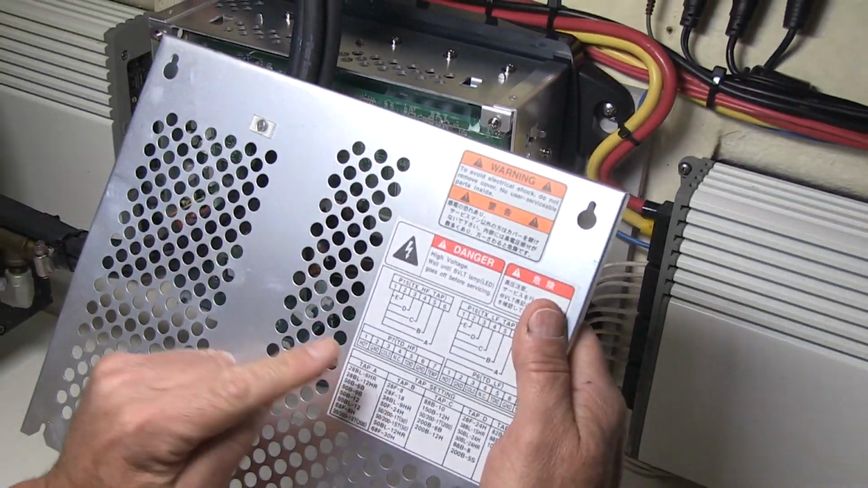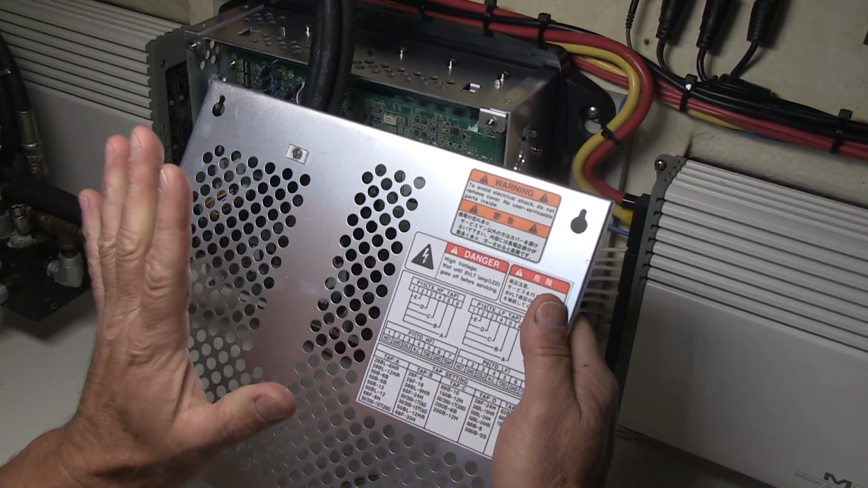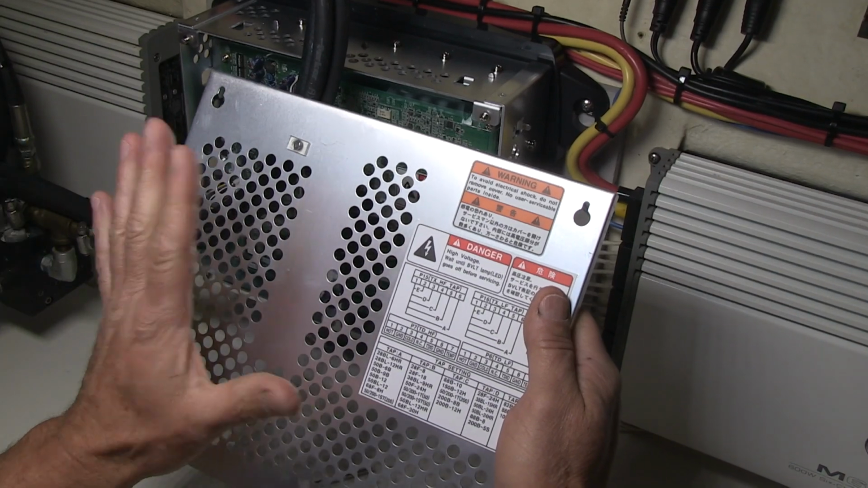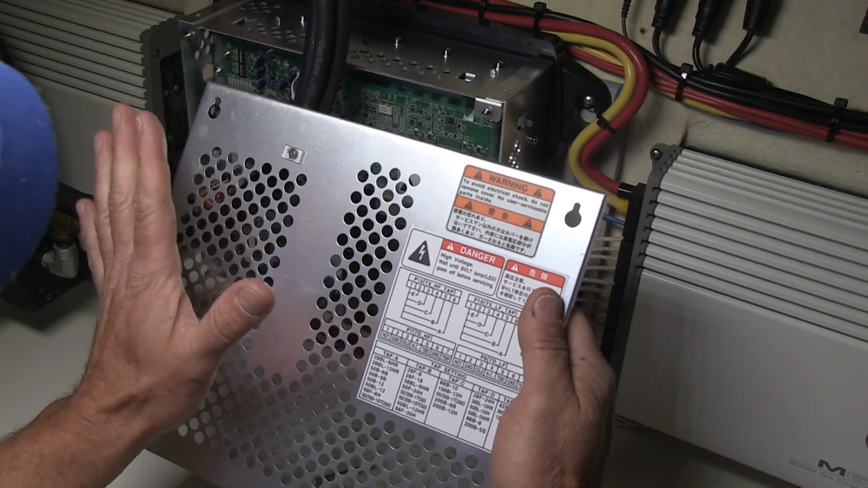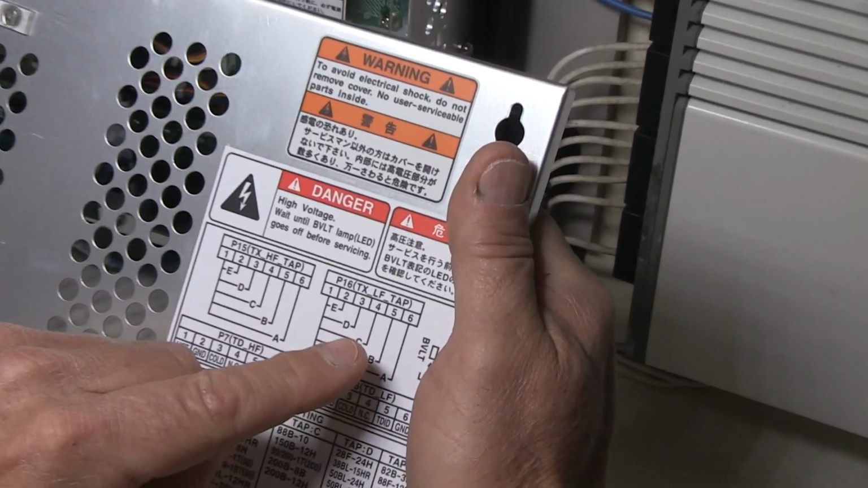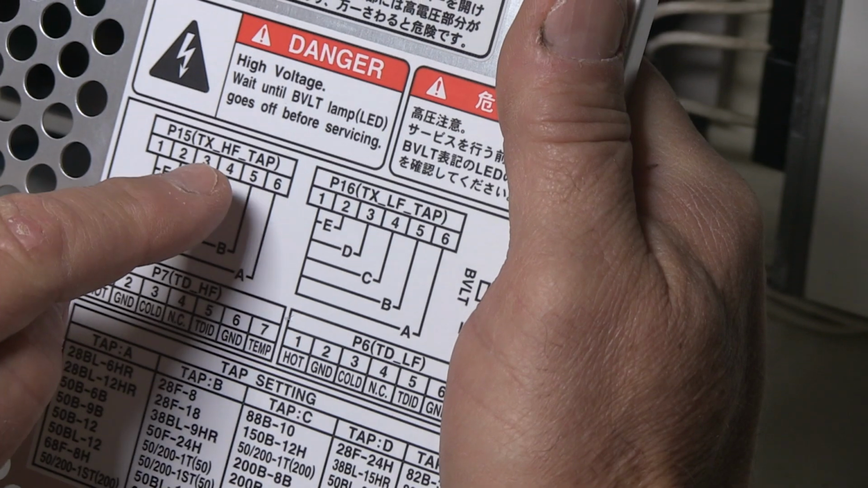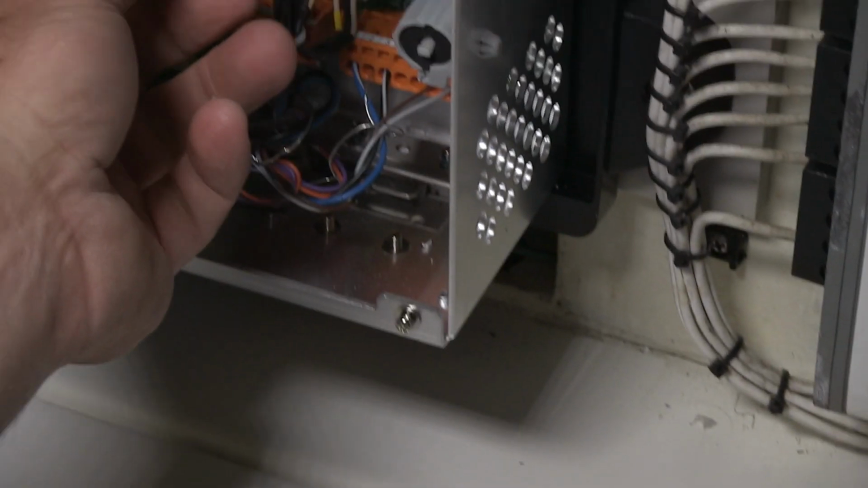And the other thing we will do is set the tap settings for the DFF3 processor unit, and that changes the power output depending on the transducer that's connected. In this case, we have 2 kilowatt transducers, so we're going to use C and C for the HF and the low frequency taps, high frequency and low frequency taps. Those are done right here.